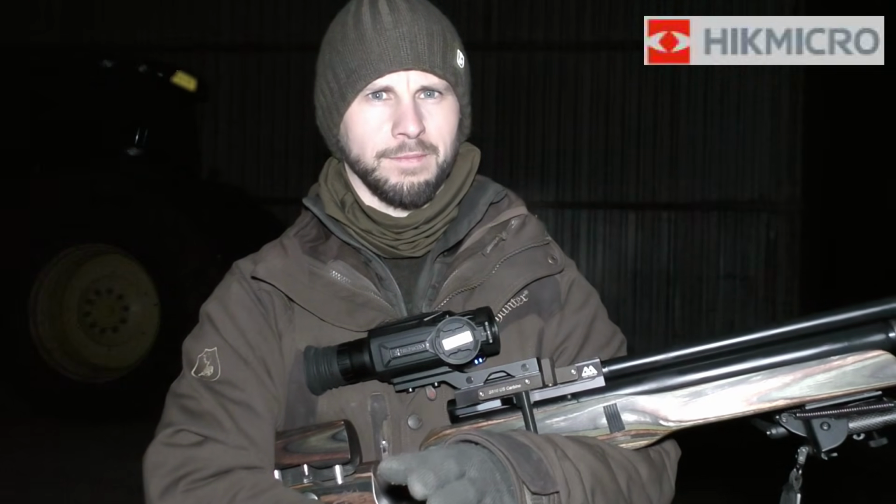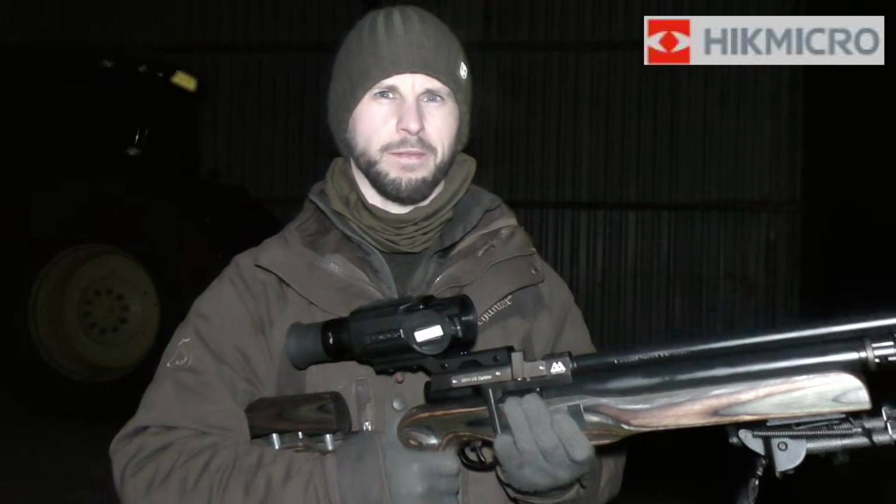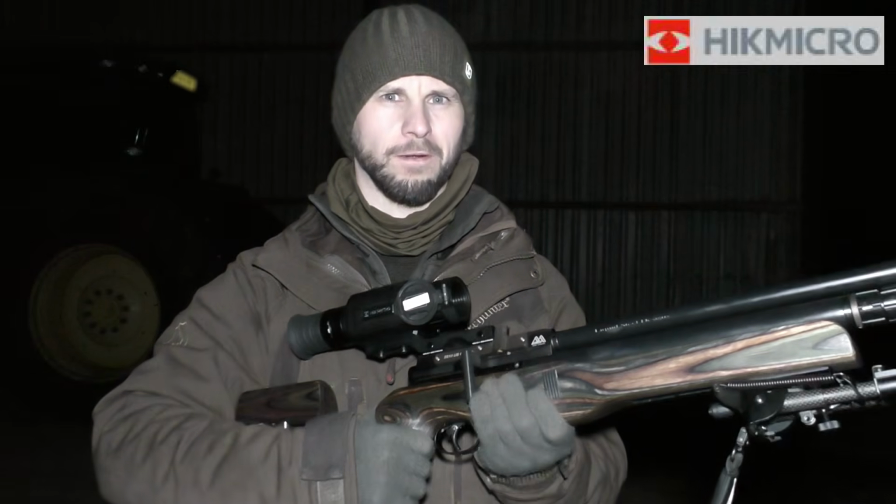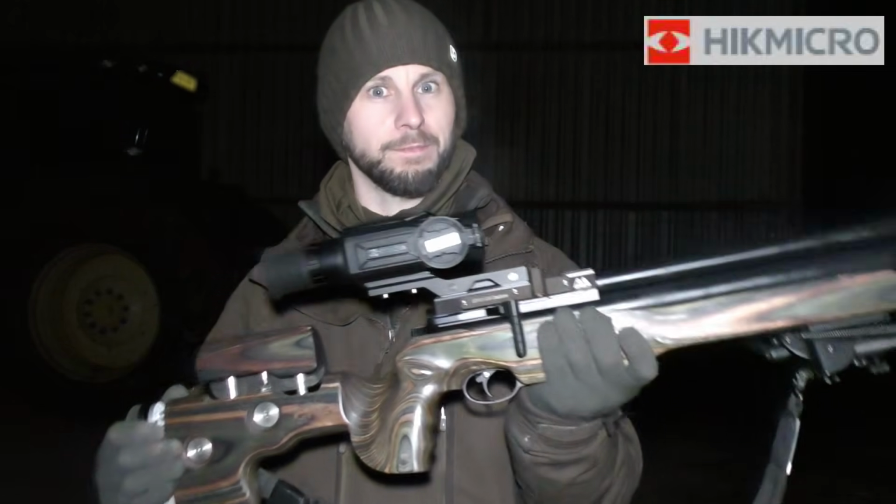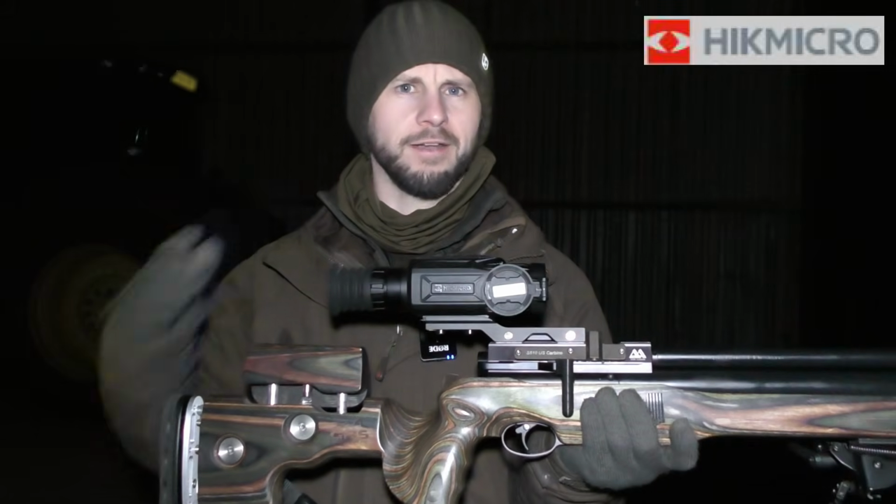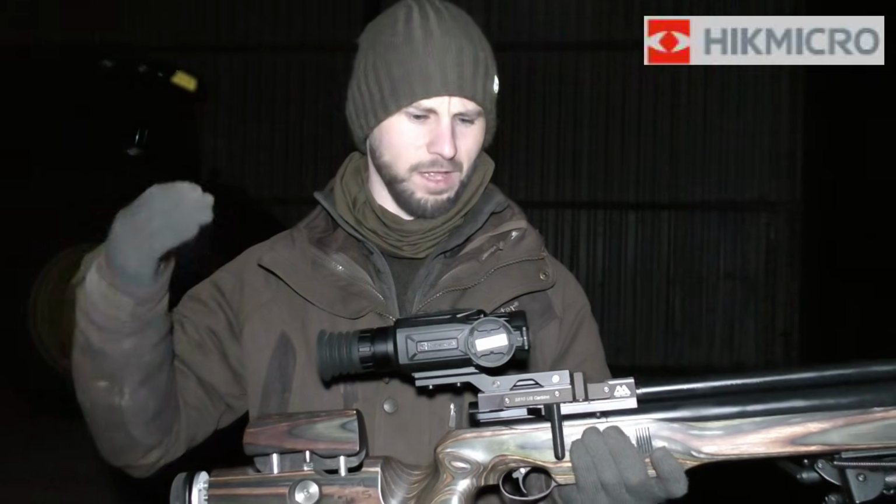Having used this for rat shooting over the last few nights, I've noticed that the battery life is exceptionally long. I'm putting that down to you don't need an additional IR torch for this because it's a thermal scope. I don't even put it into standby when I'm shooting. I just let it run because it just doesn't seem to run out of battery. It lasts a long time. Plus you get two in the box.